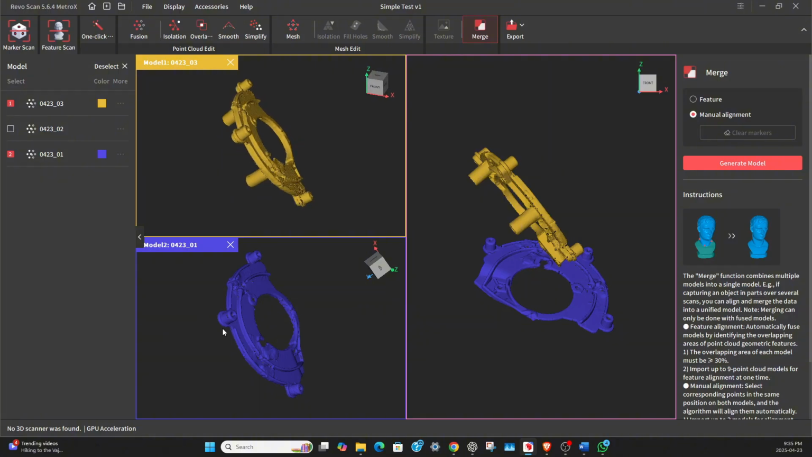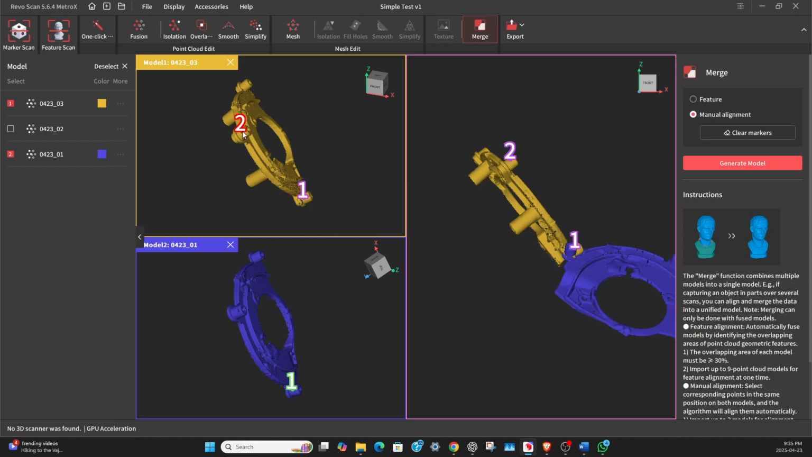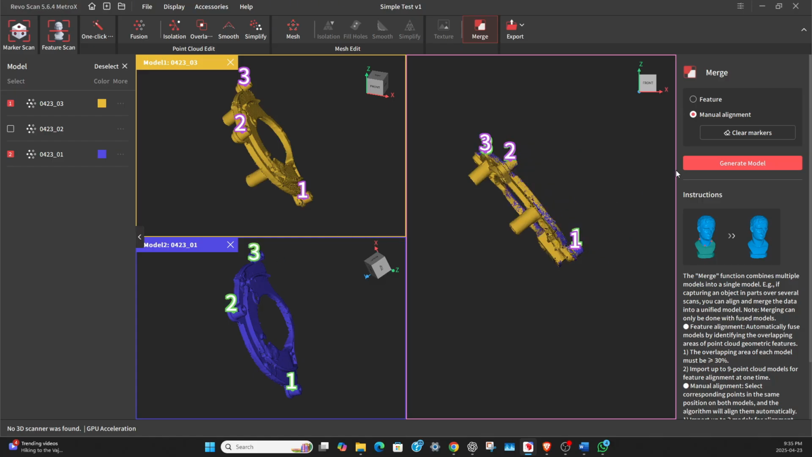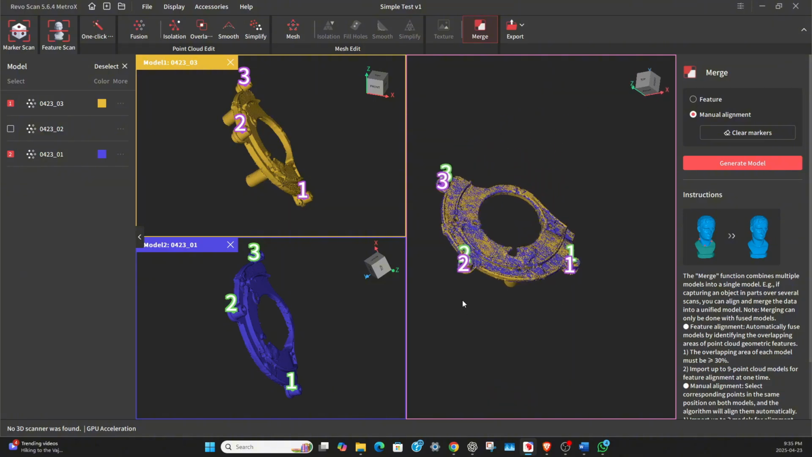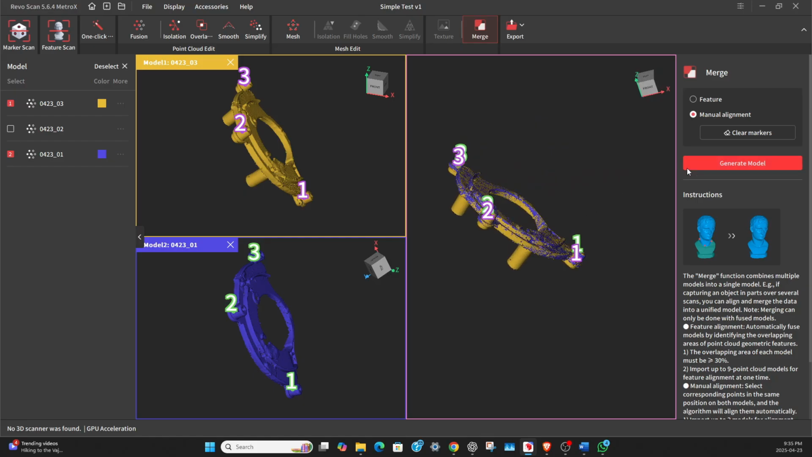So I know that that point and that point are the same. That point and that point are the same. And that point and that point are the same. And you can see now that it has put this model together, and that is correct. So we got the first and the third one are combined here. So we'll generate the model, and you'll see a new model appear up here.